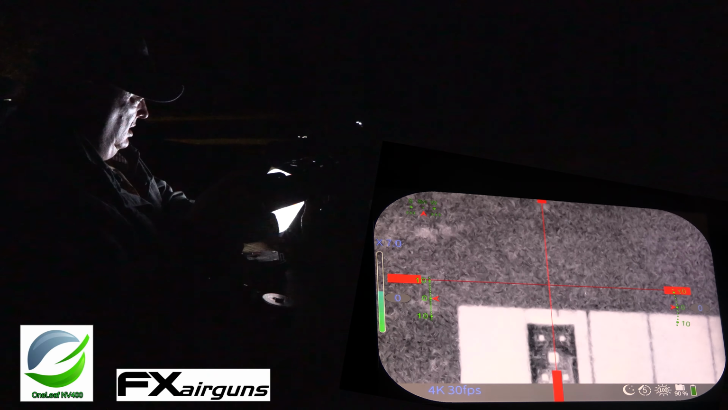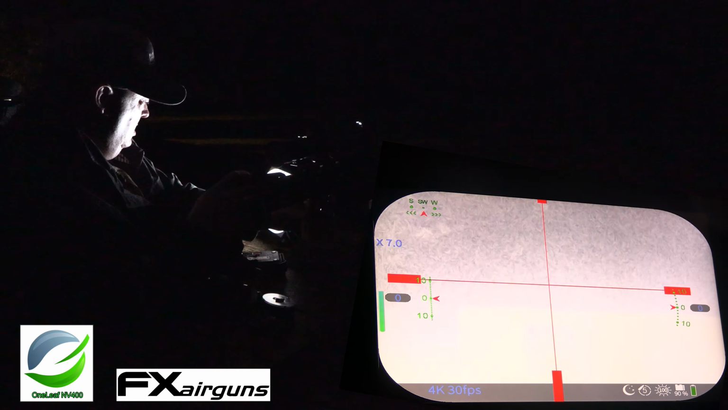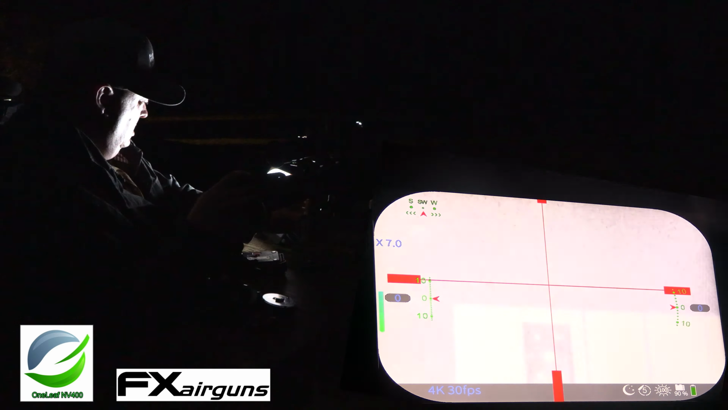All right, I got a shot on target. That's all I need to sight this thing in. I got a shot on target. All right, guys, I'm going to send 5 shots at 100 yards, and let's see how we do.